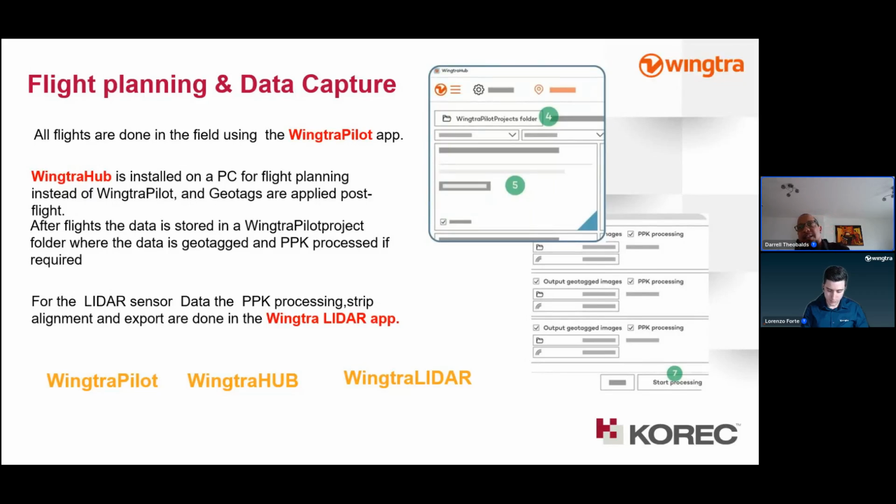But for the LiDAR sensor, it works slightly differently. You use the LiDAR sensor to do your PPK processing, your strip alignment, and export that data out.